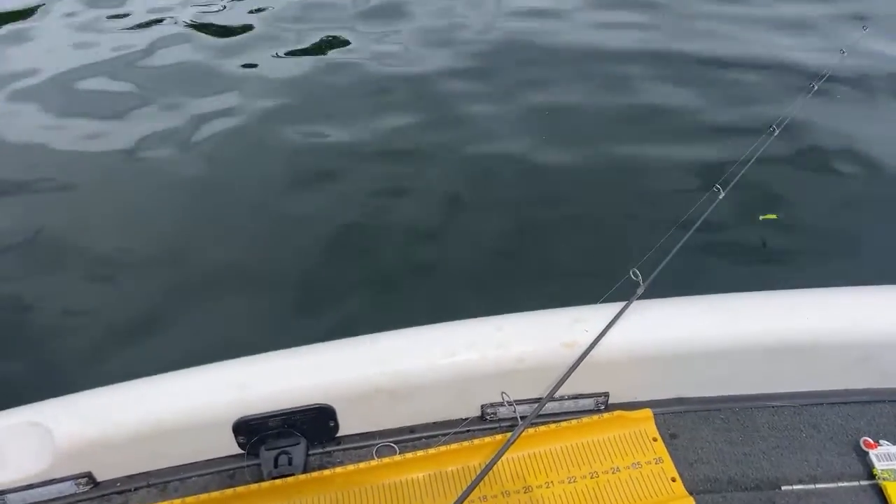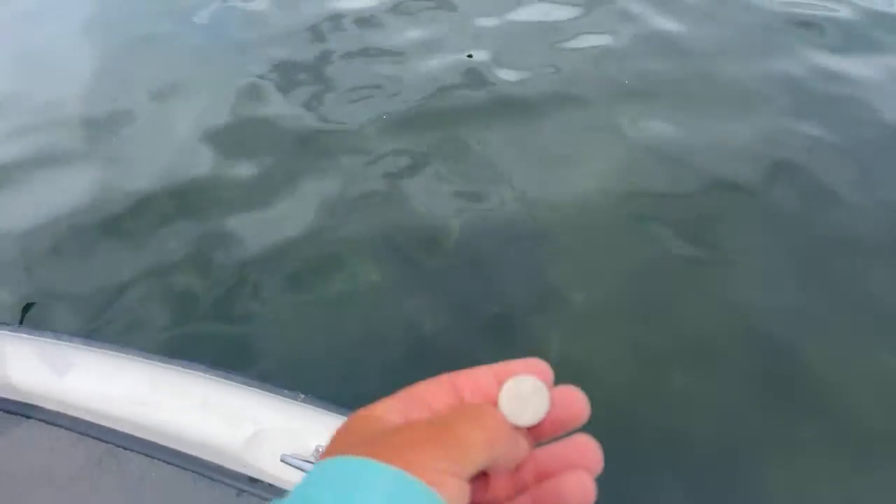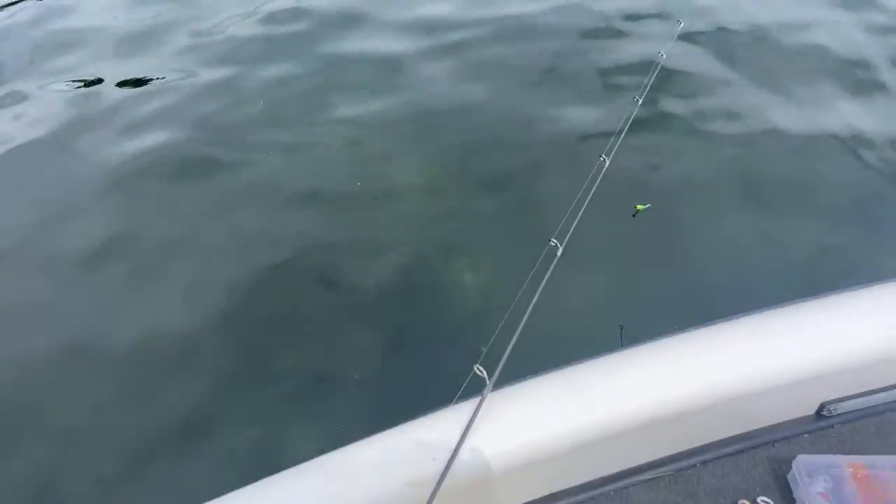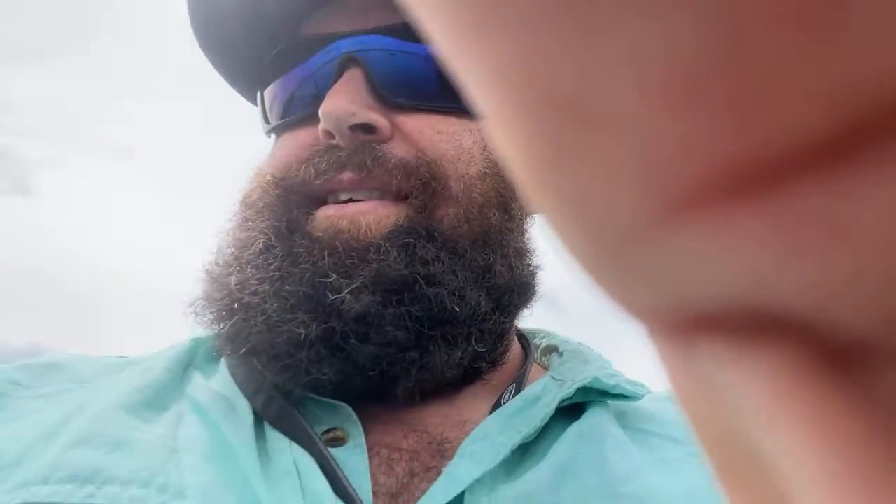Let's throw a quarter in, guys. That's heads, that's tails. And let's see what she ends up. That's actually 8 foot of water right there, and you can see it all the way down, especially if you had my glasses. That one is heads. So if you guys guessed heads, you were correct. But yeah, that's it, guys.